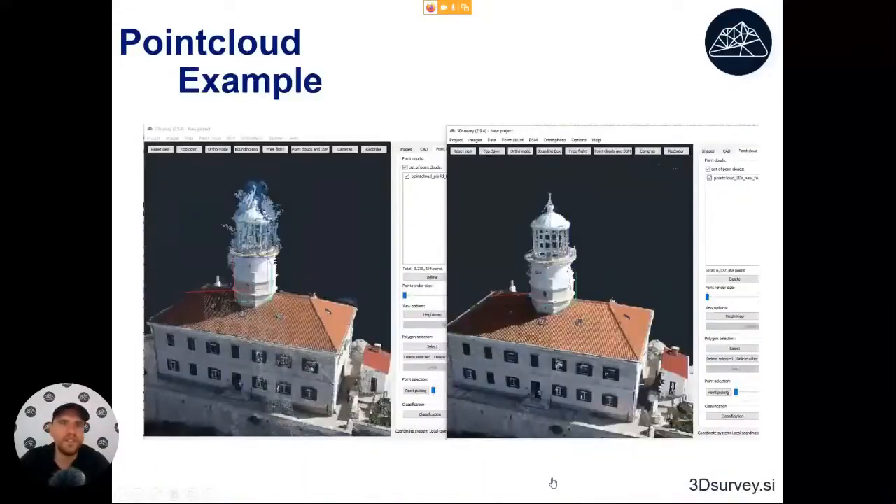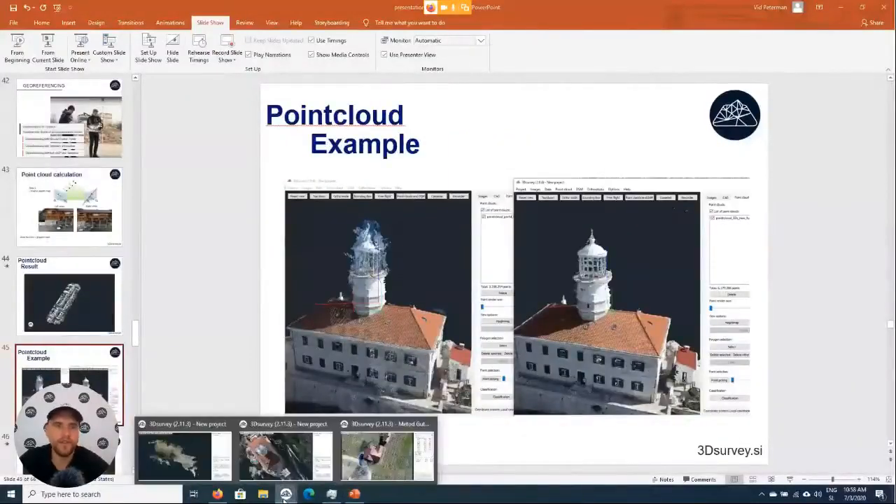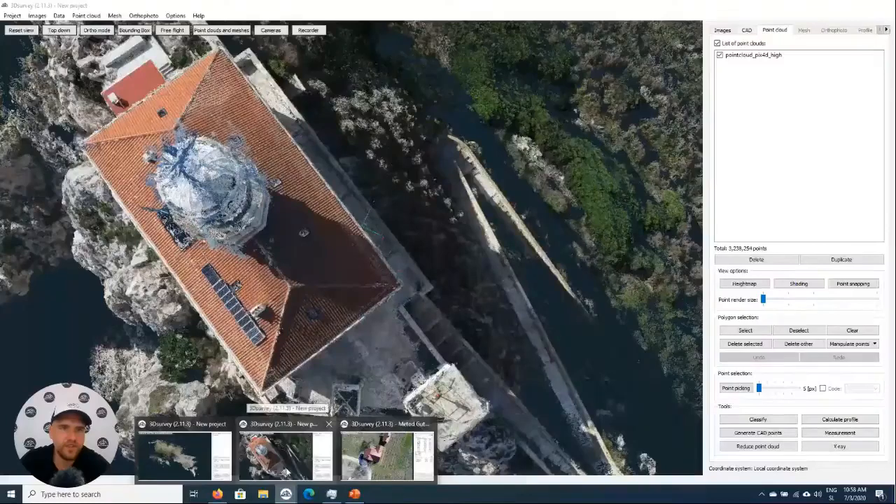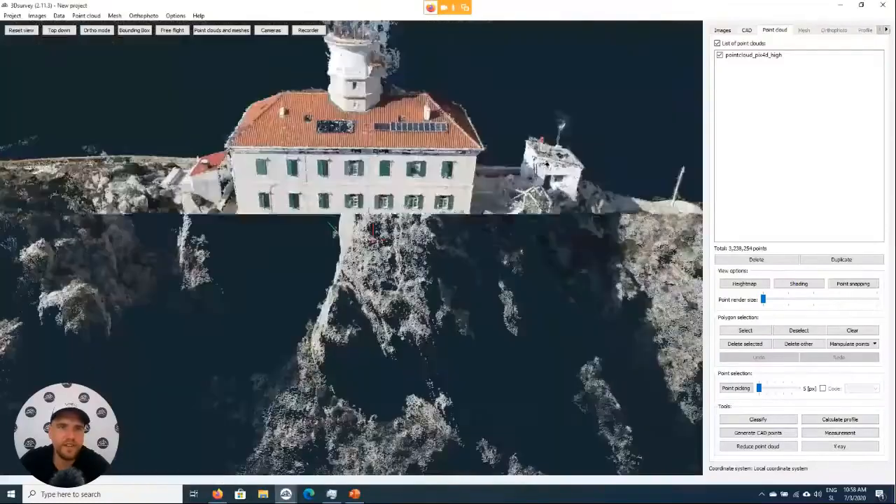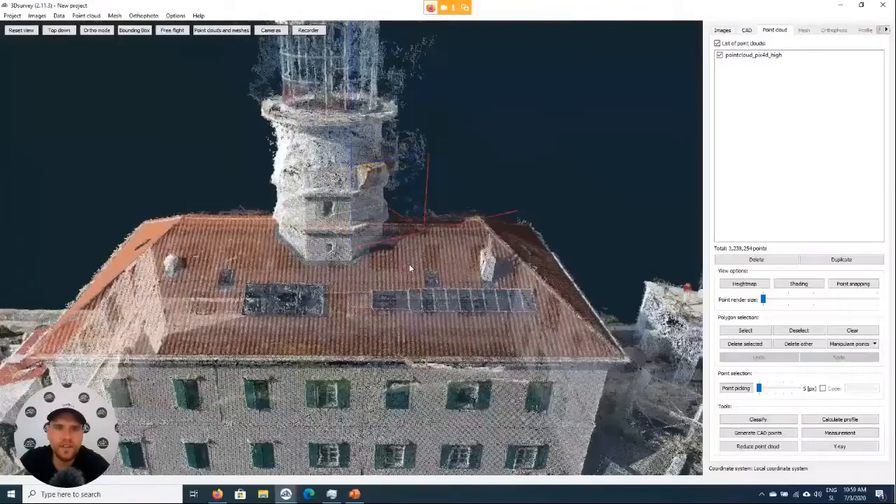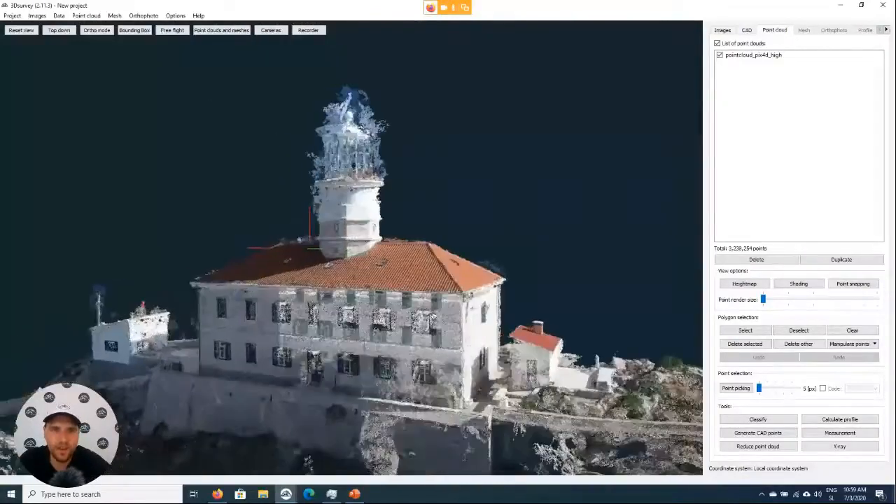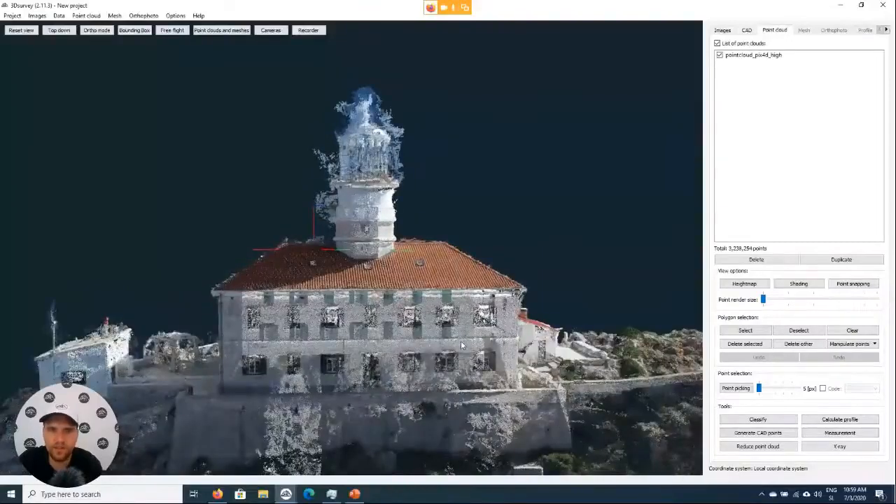Okay, let's check out an example of a point cloud. At this point, I would like to talk a little bit more about the point cloud. So let's see a real example. Here I have an example of a point cloud. This one is actually not created in 3D survey, but in one of the most widely used softwares available.